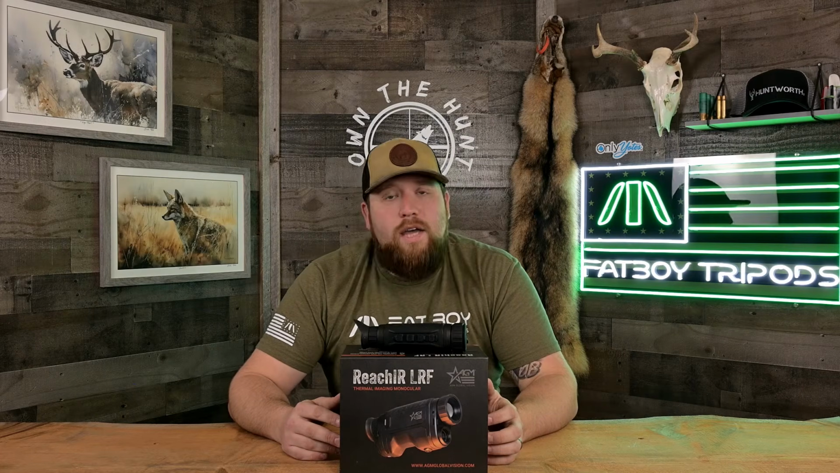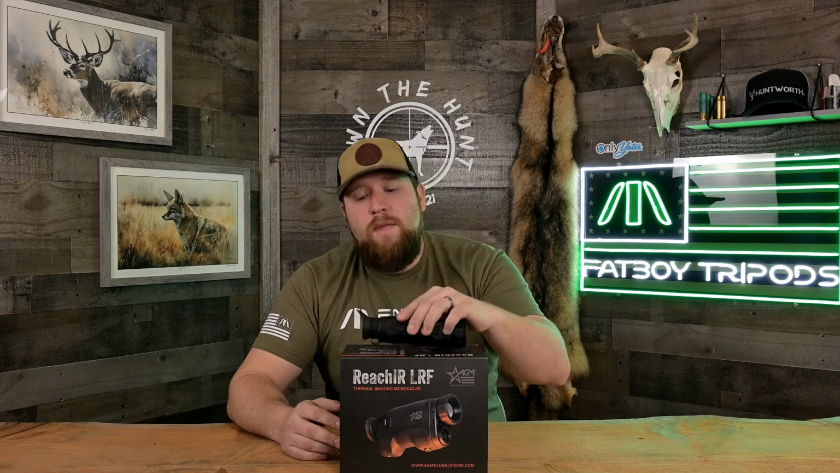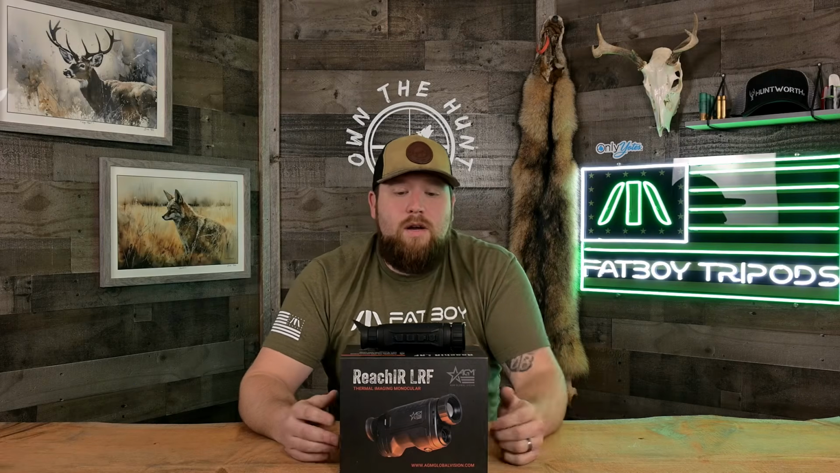And then in foggy and rainy, poor conditions, you're going to get a very usable image, which is awesome, because I've used some thermals where in those conditions you just really can't hunt, and that's not the case with this unit, you guys. You can take this out in poor conditions, you can hunt, you can get the job done, and I really love that. So that's pretty much it, guys. I love this monocular. It's actually become my new personal monocular.